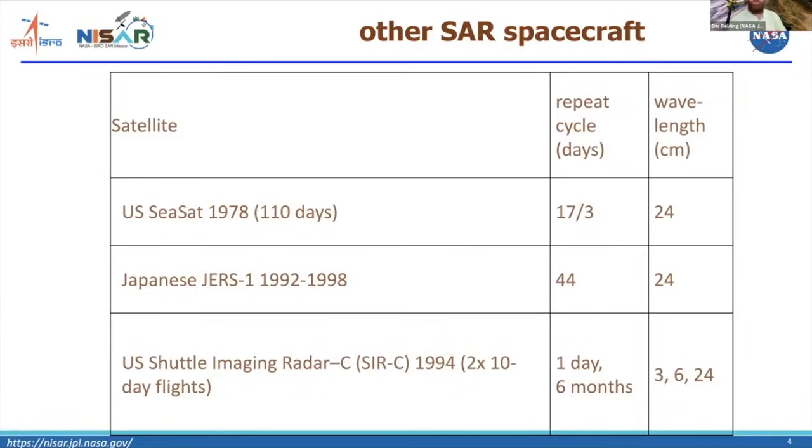It did two flights in 1994, each of 10 days. On the second flight, they did some one-day repeats. And there was also one day of the second flight that they made repeat the same orbit as the earlier flight, so we have a 6-month repeat.